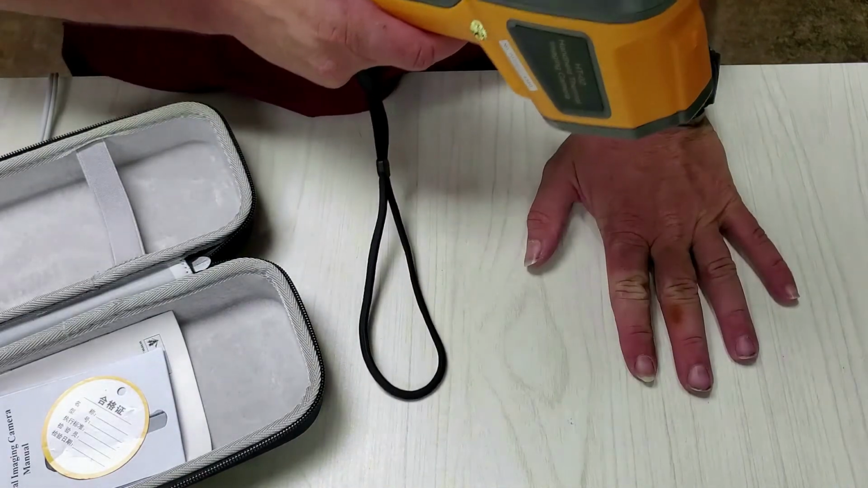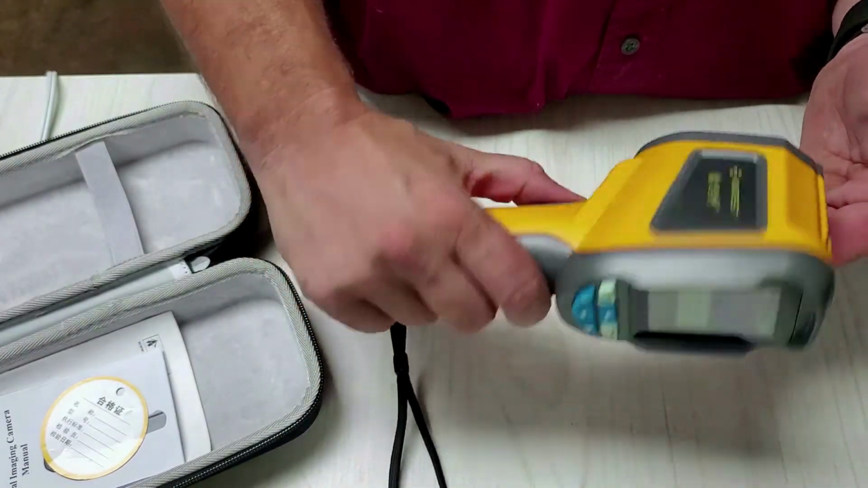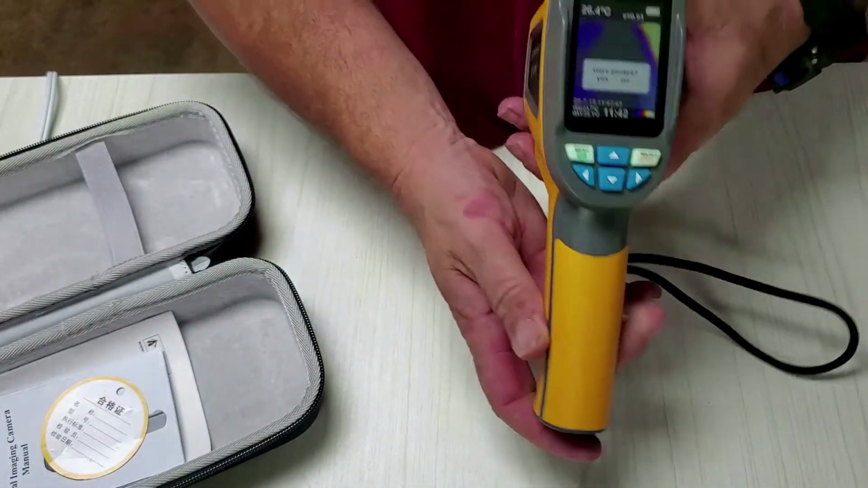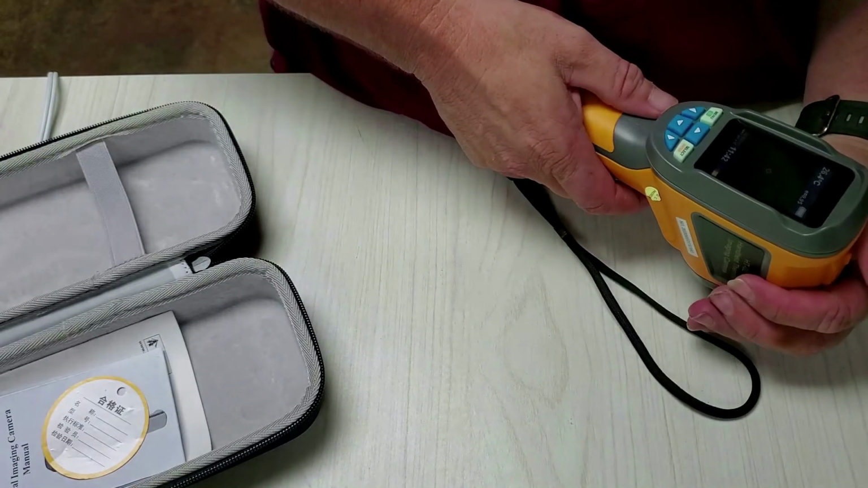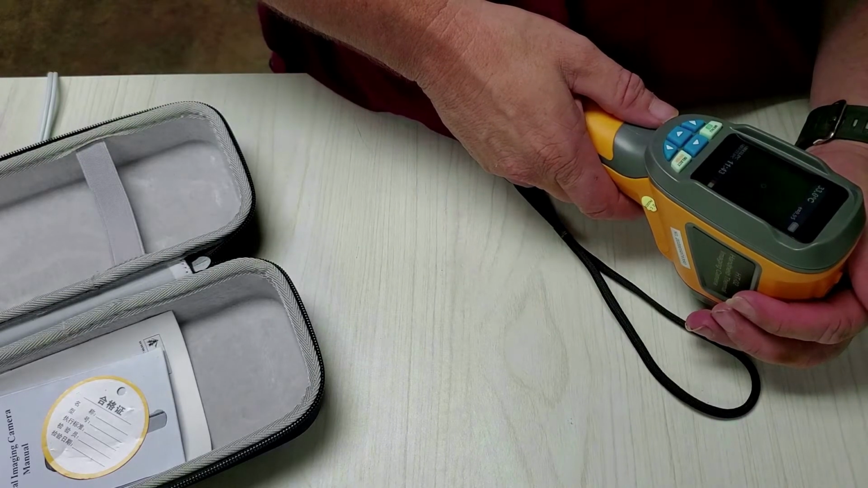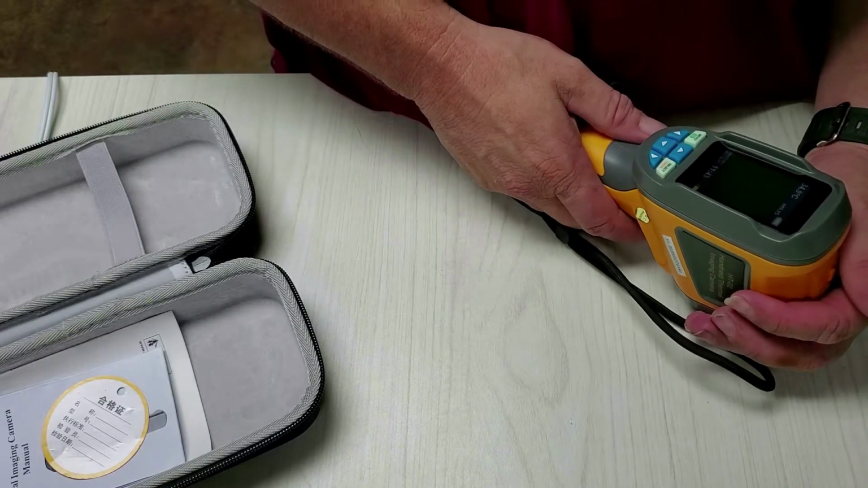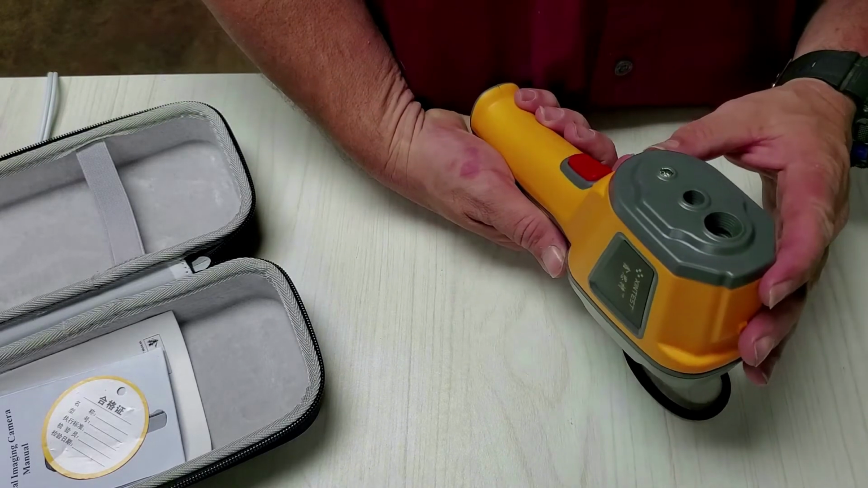I just need to be able to see heat signatures, and that is exactly what this camera does. Store photos. Okay, I guess it takes photos too. Now that ain't that interesting.